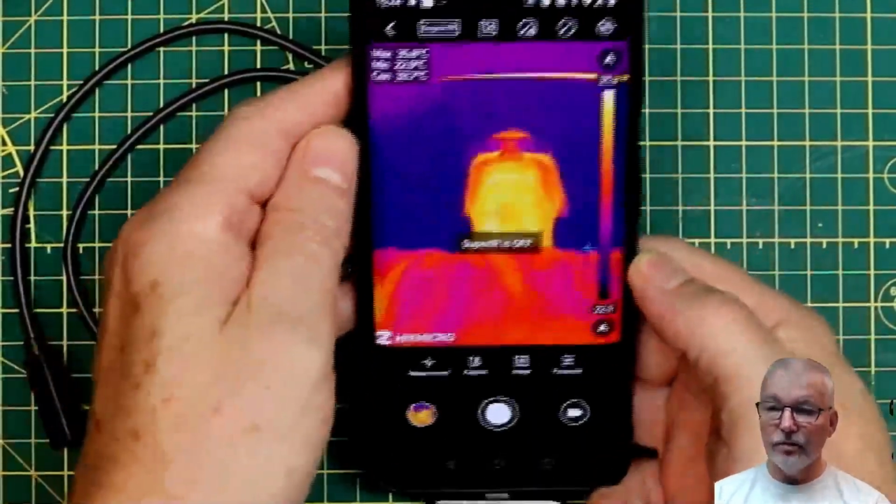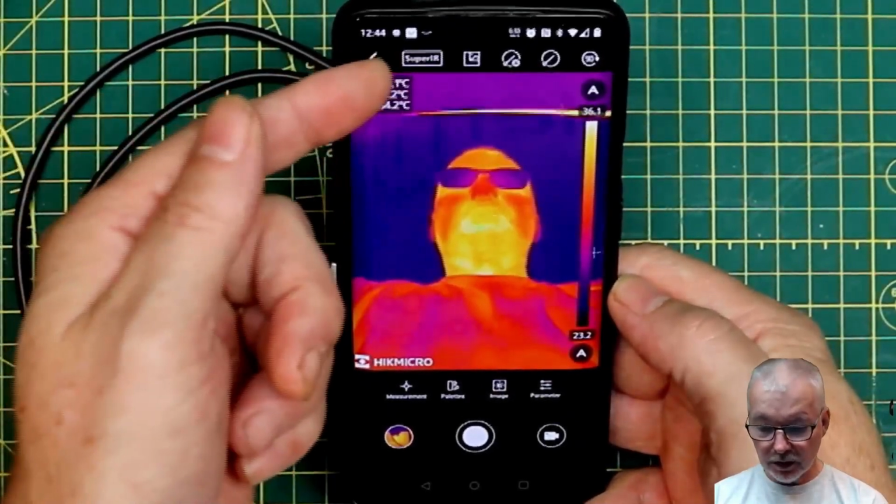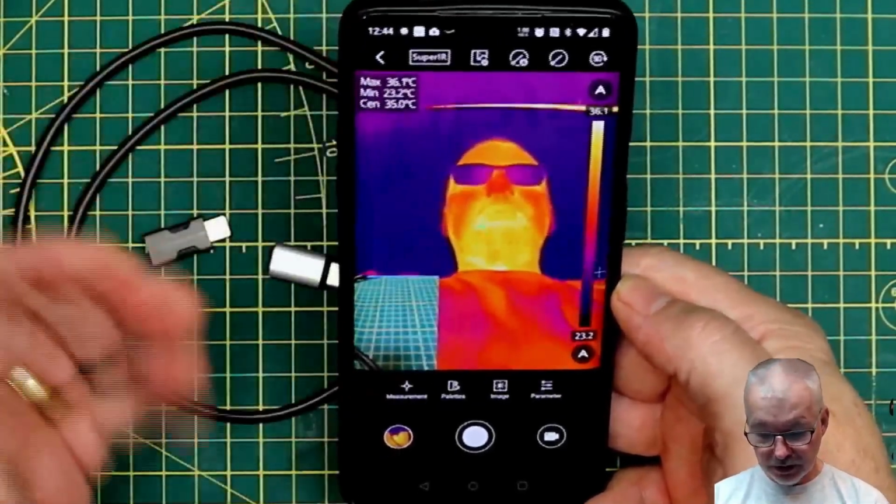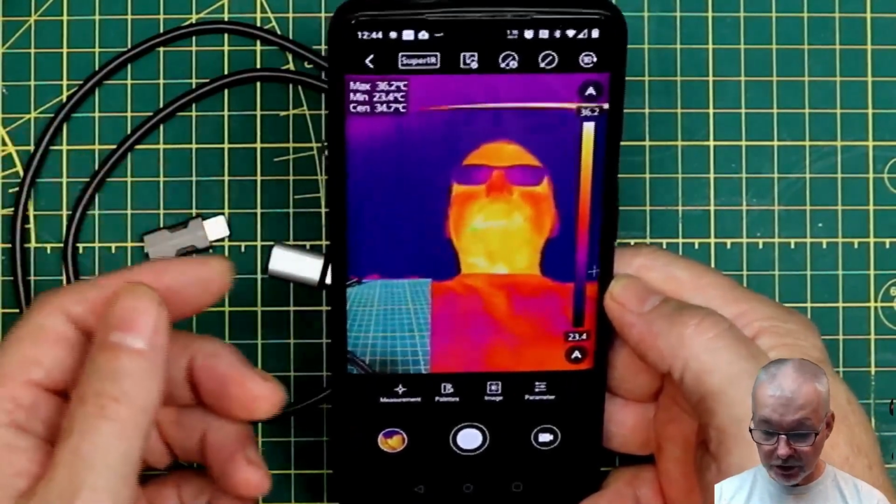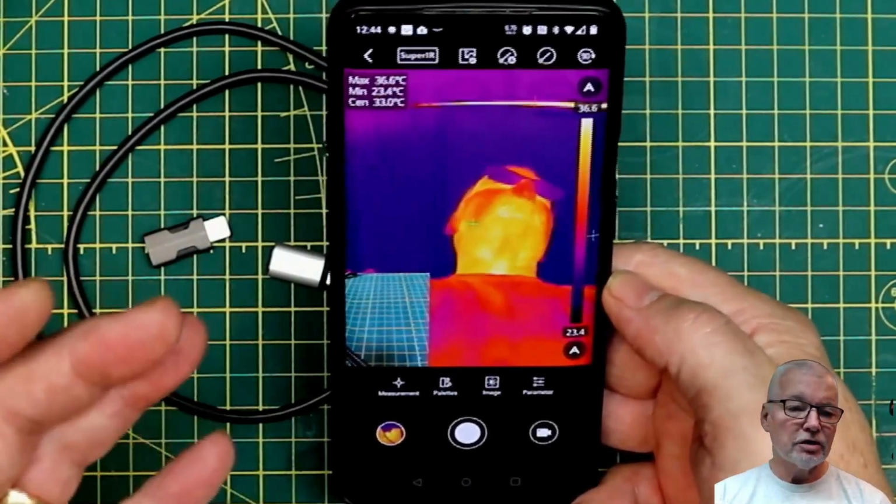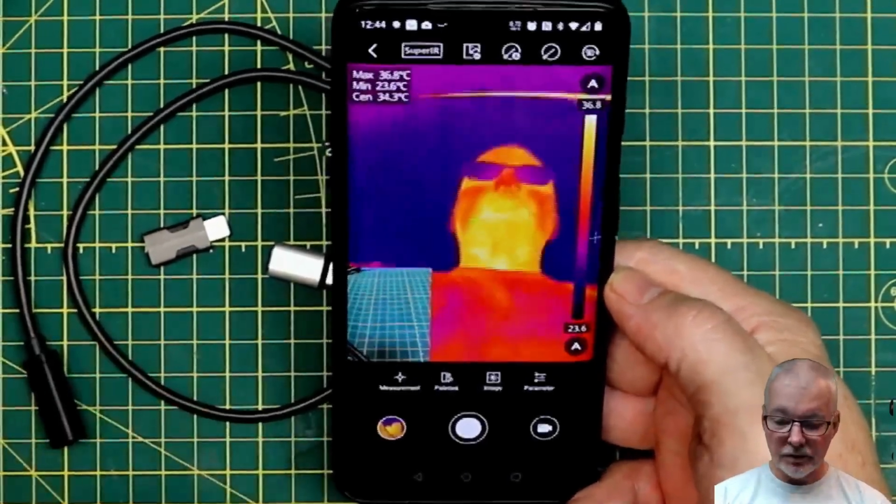We have a number of menu items available immediately on the screen. Super IR, which will do an image enhancement. We've got picture in picture, so that's actually looking at the rear camera. I don't know if you can change it to the front camera, but why would you? Normally you'd be videoing or taking pictures of structures like the inside of a wall to look for heat loss, or an engine or something like that.